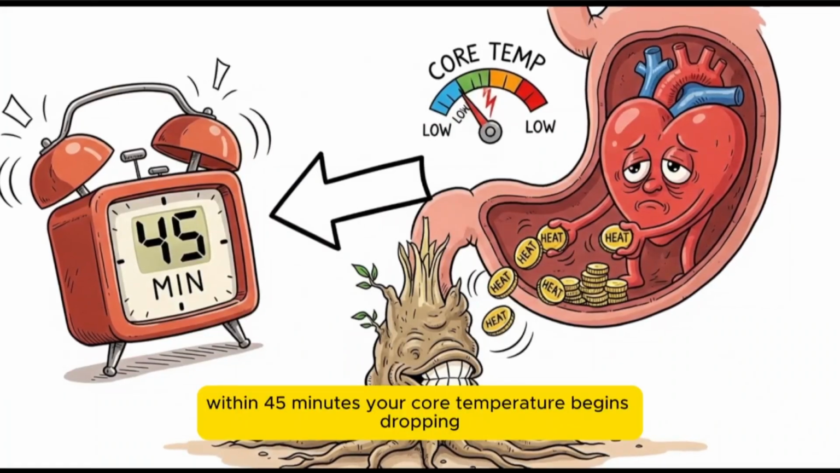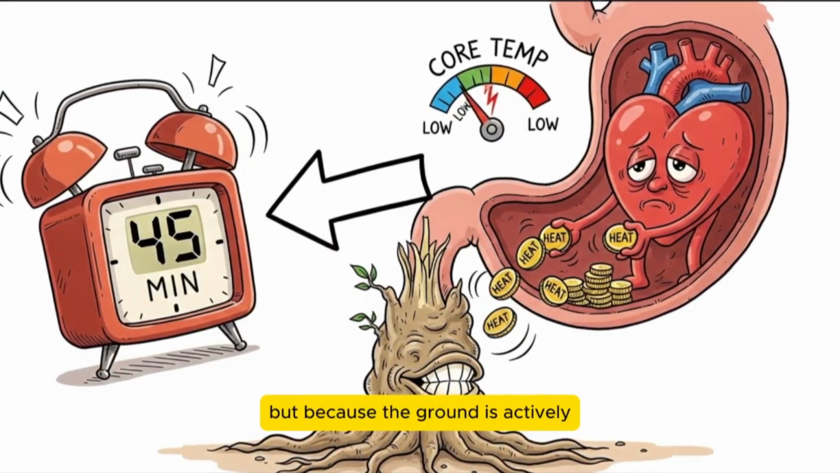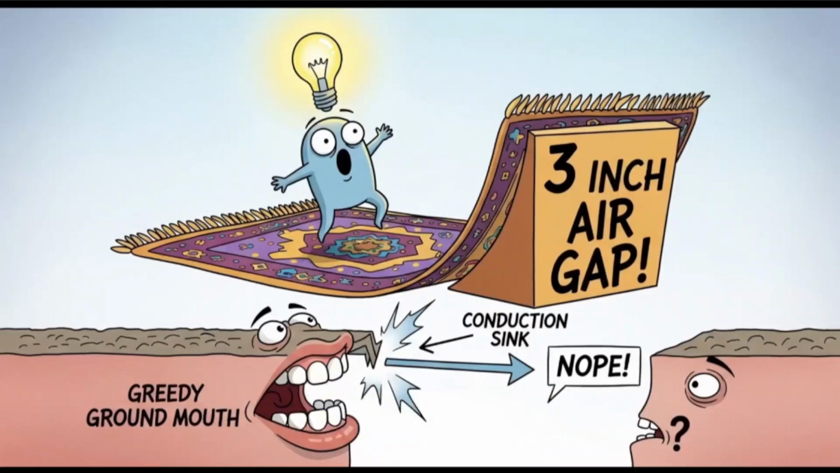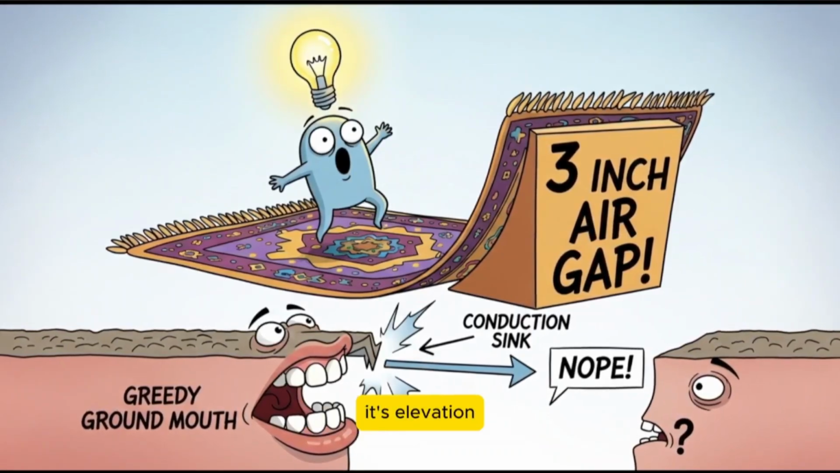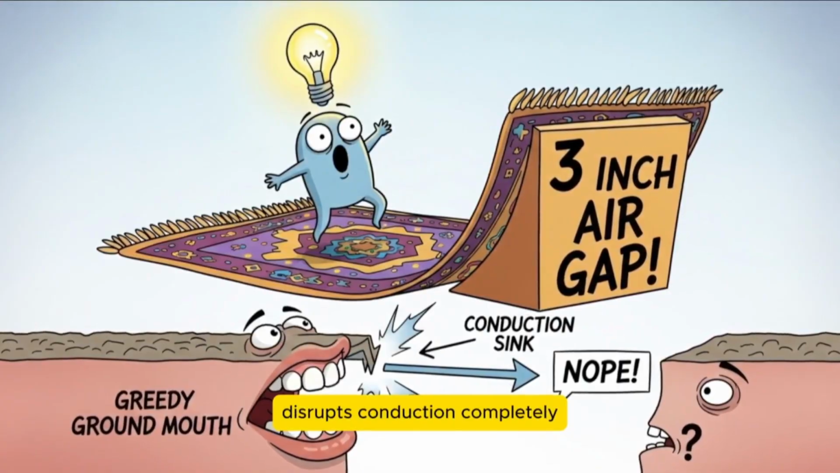Within 45 minutes, your core temperature begins dropping, not because the air is cold, but because the ground is actively pumping your metabolic heat into the earth. The fix isn't a thicker pad, it's elevation. 3 inches of still air beneath your insulation disrupts conduction completely.